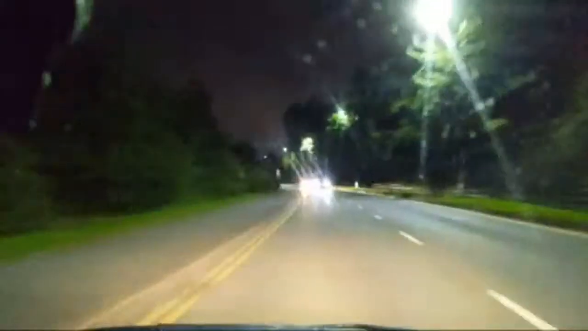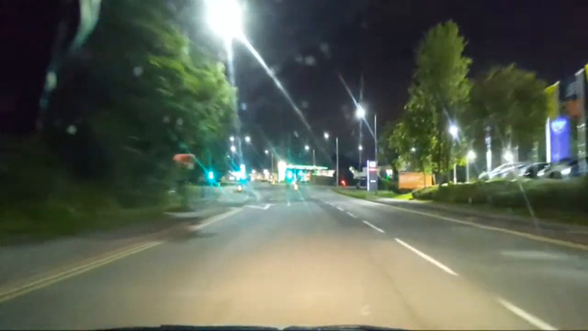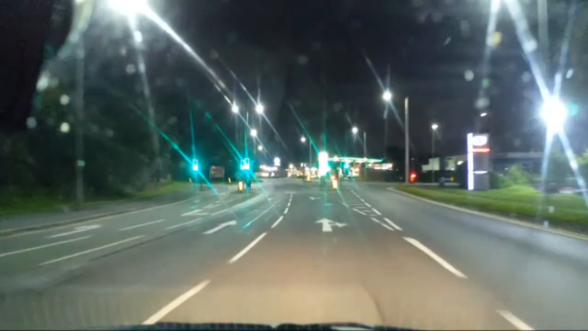Over the canal, over the River Douglas. We're nearly at Journey's End. The railway bridge. Pulled across and then I pulled back again because I thought that lorry might want to swing out to turn left there, as it happened. It didn't, but always think ahead.